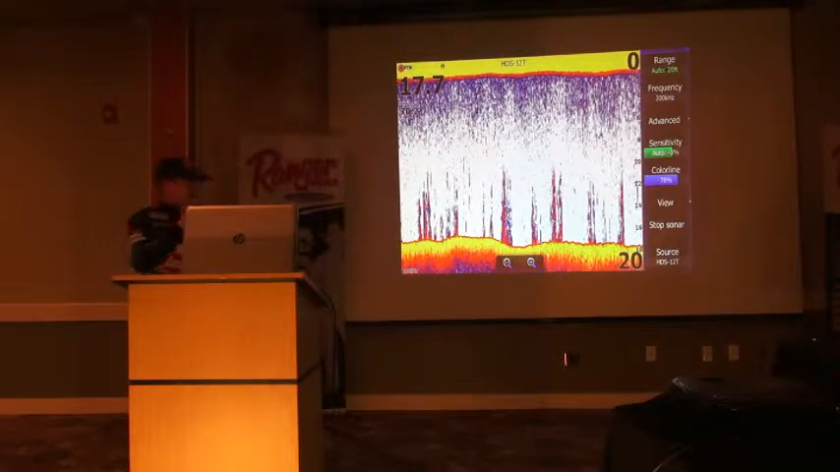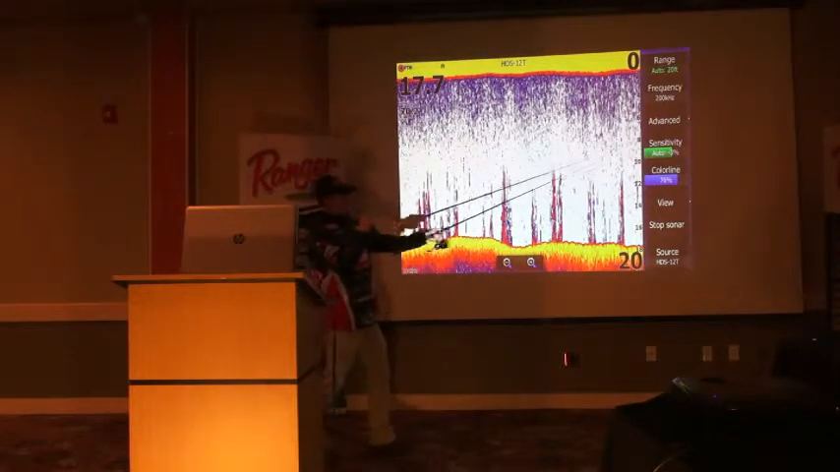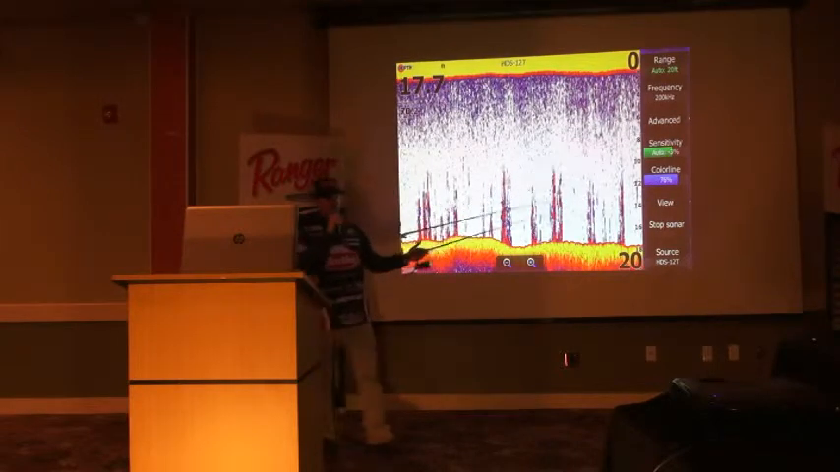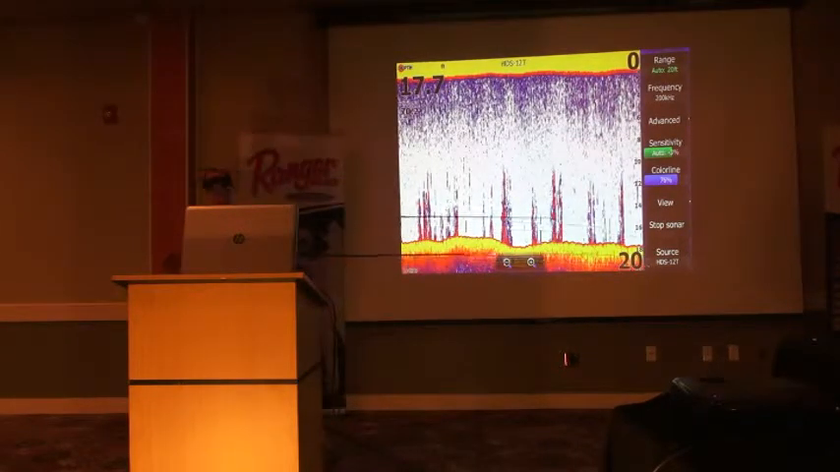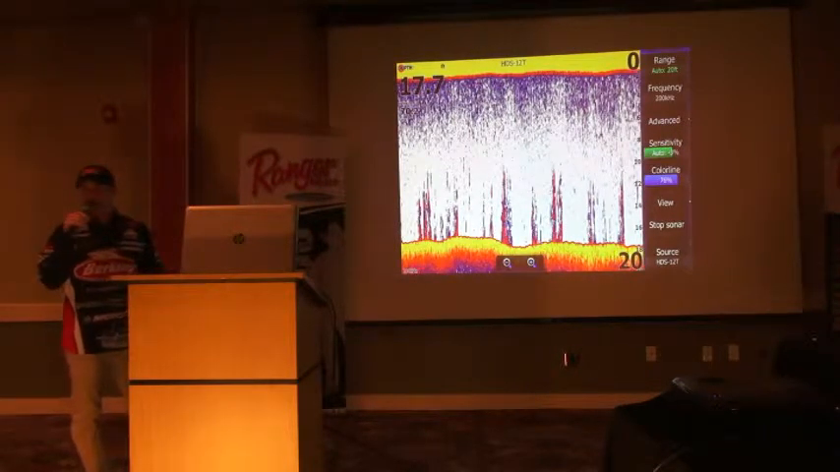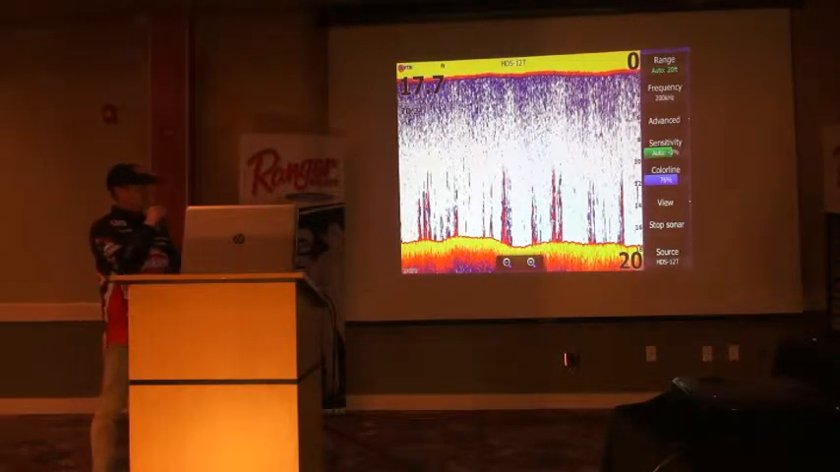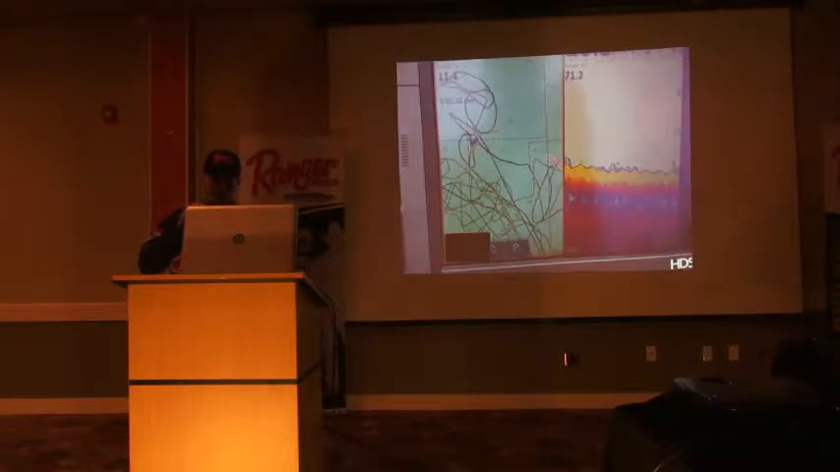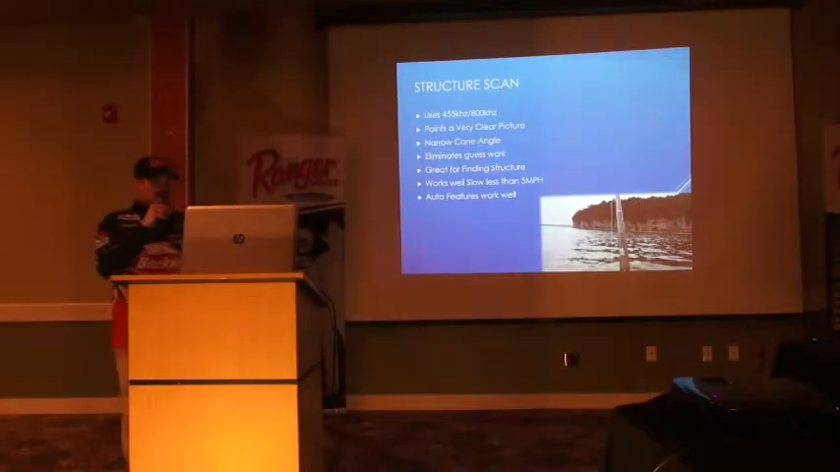Yeah, so you have your sensitivity that you can back down, you can change. I never mess with the color line. If you go in advanced here, you have scroll speed. I always keep my scroll speed to the max. I don't mess with any of that. The only thing I really ever mess with on my two-dimensional sonar is my sensitivity, and that's it. And the Lowrance does a pretty good job at keeping everything about where it needs to be most of the time. So now, getting into structure scan.